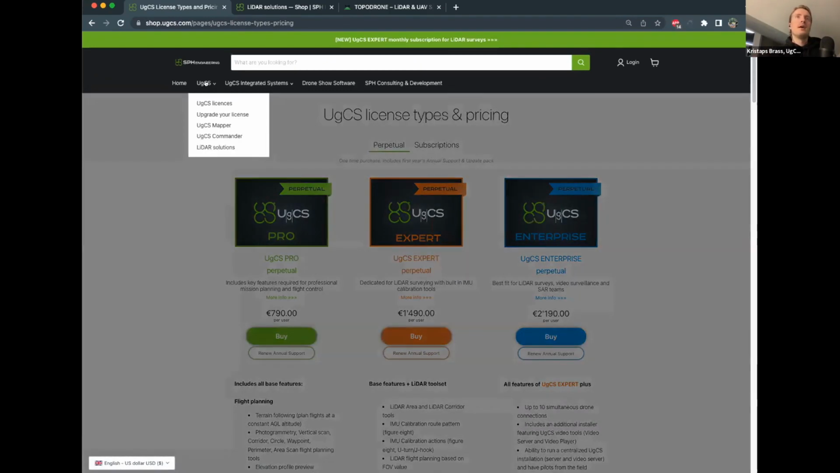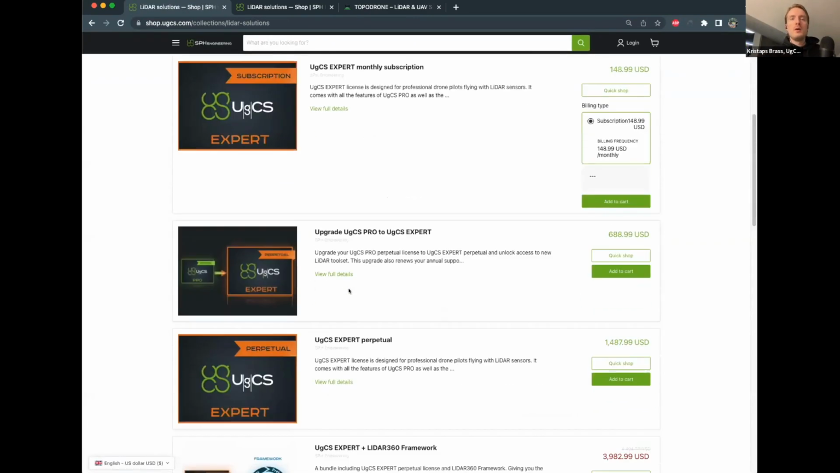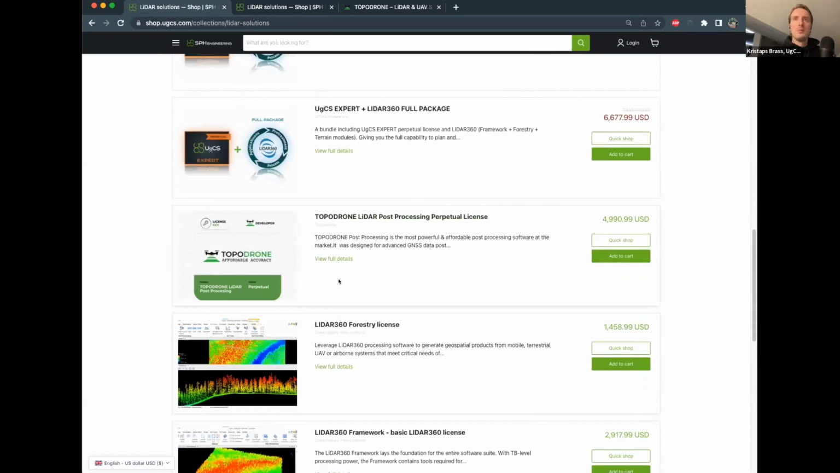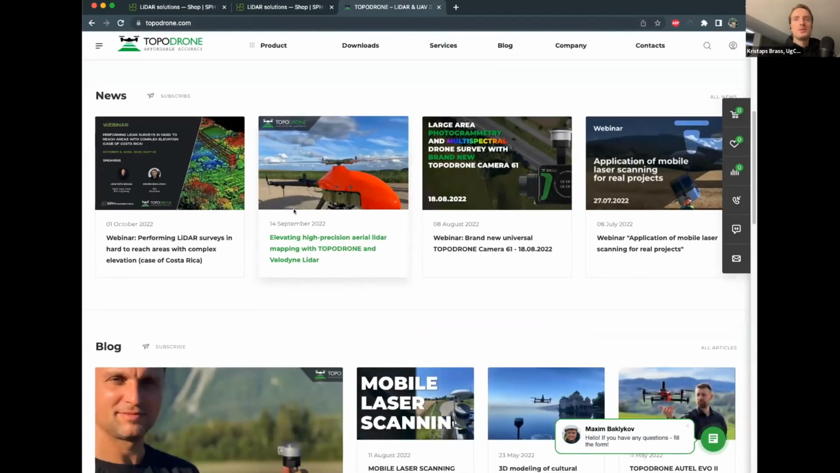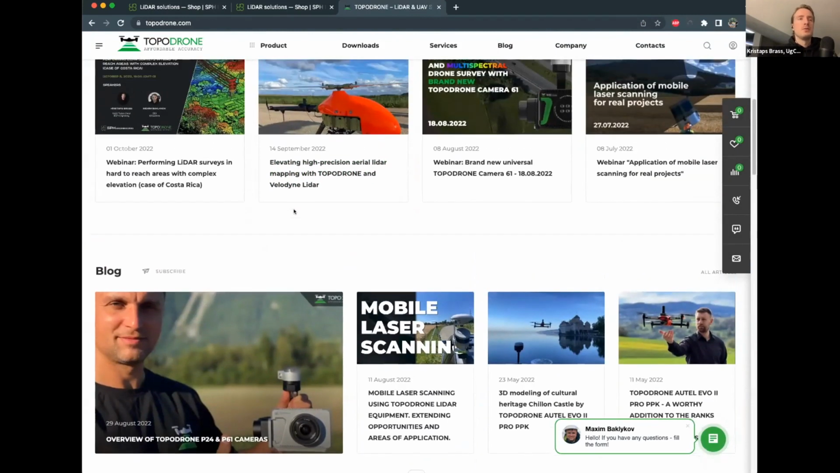And then in addition to that, if you go up here to UgCS and then LiDAR solutions, here you can find firstly TOPODRONE LiDARs, as well as LiDAR 360 software that was also shown here, as well as TOPODRONE LiDAR post-processing software. So basically all of these you can get from our site. You can also go to TOPODRONE's site and get them there. So this will be topodrone.com. So you can basically go to UgCS, to TOPODRONE, you can read more about everything, and make your decision on what sensors, what software you are interested in.